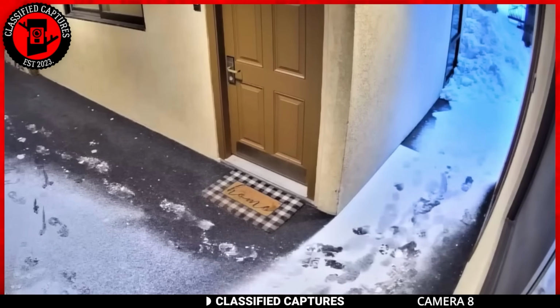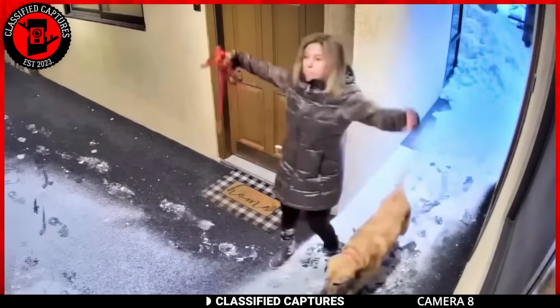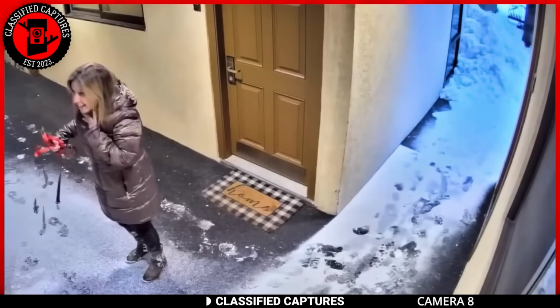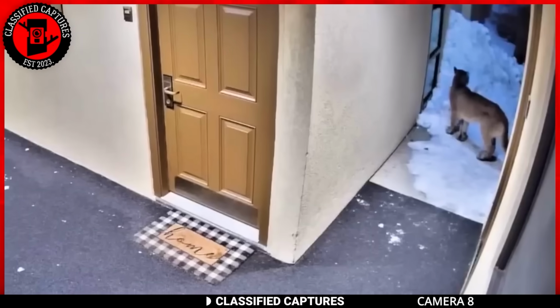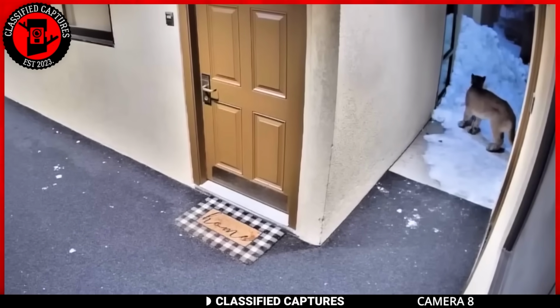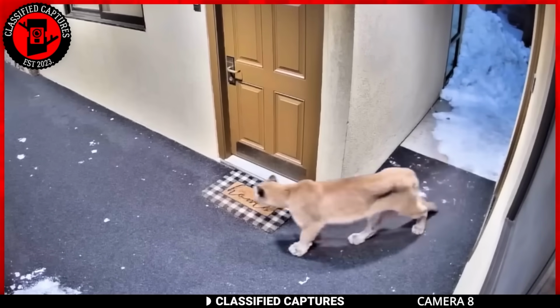Now, while the mountain lion may not be as hefty as their African cousins, they're still wild creatures, and encounters with them can pose risks to humans. In the interest of safety, it might be a good idea for the property owner to address the missing door situation. What are your thoughts on this wild intrusion?